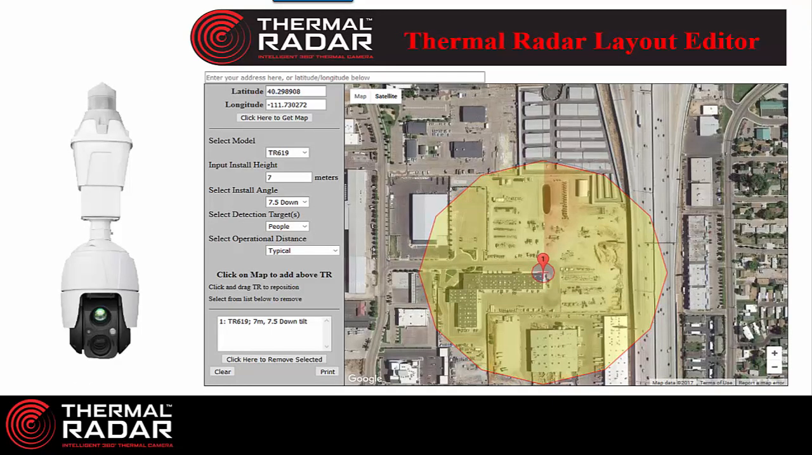So this is kind of an exciting slide. This is our Hydra. This is a thermal radar that's combined with a pan tilt zoom camera. We can work with Bosch cameras, Axis cameras, Hanwha cameras, Hikvision, whatever the PTZ camera is that you would like to use. What we like to tell our customers is to use a pan tilt zoom camera that has long range IR capability so that the PTZ camera can see in the dark. Because if thermal radar can detect a person at 300 or 400 meters and the IR of the PTZ can't reach that far, then that becomes a problem to confirm what the thermal radar is detecting.